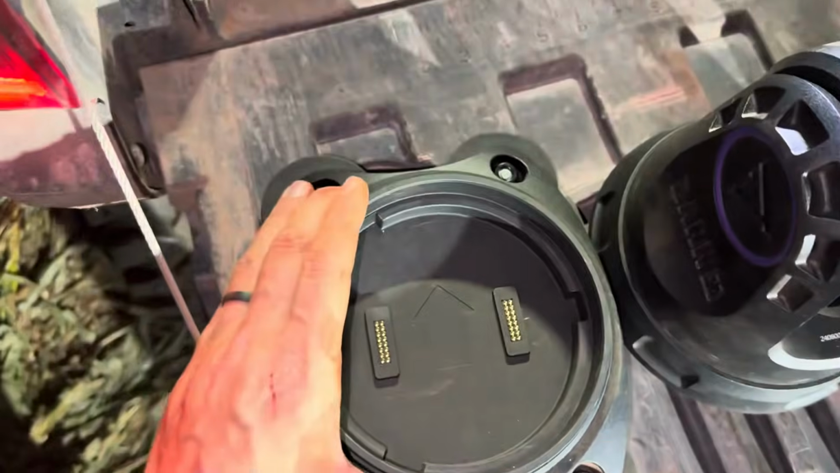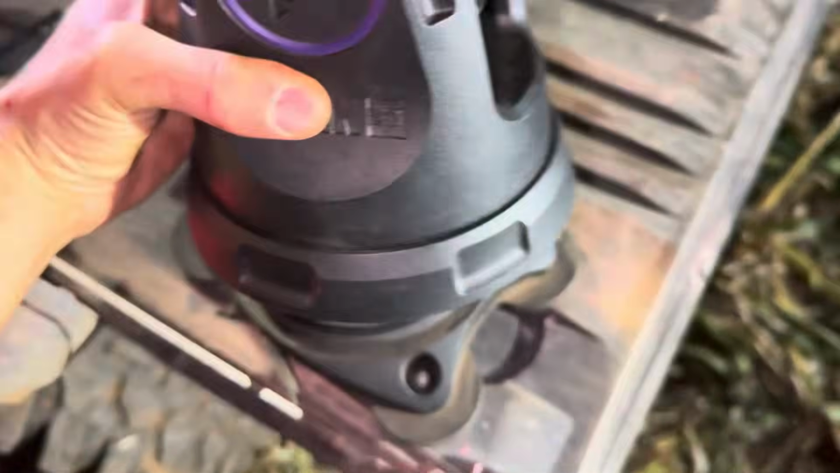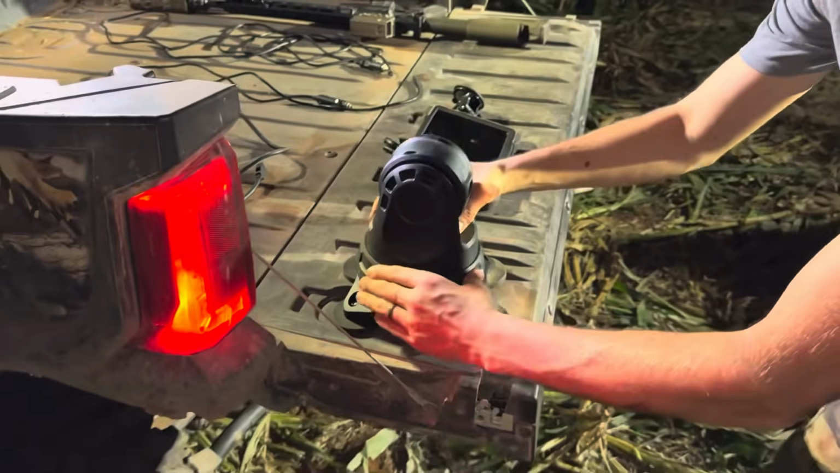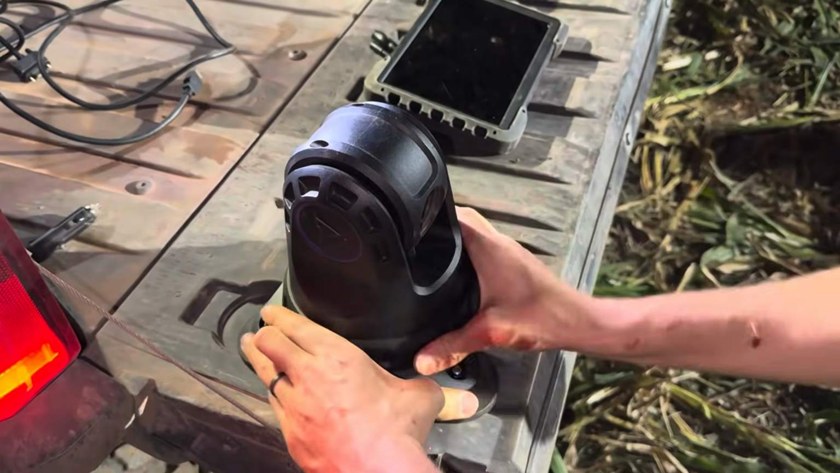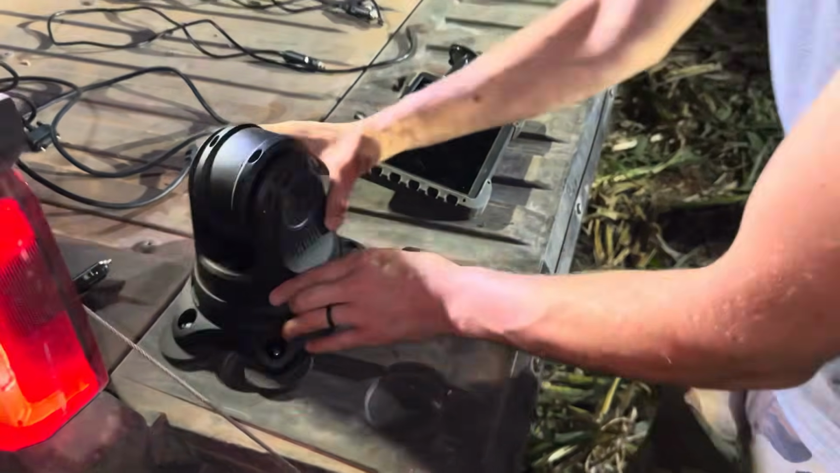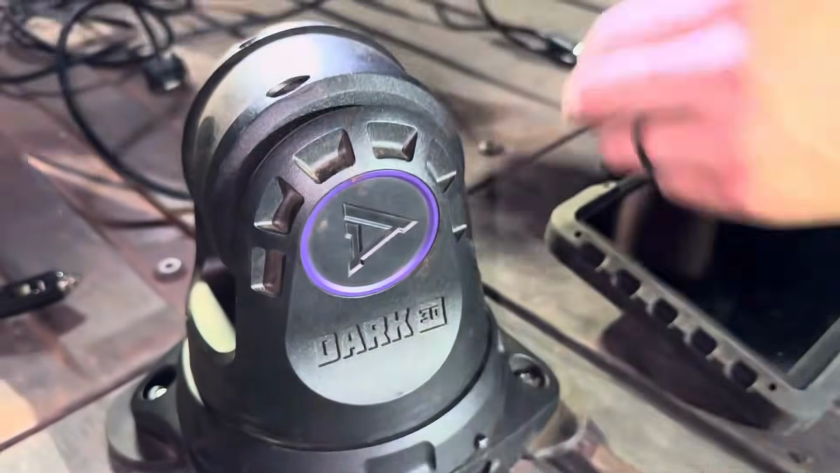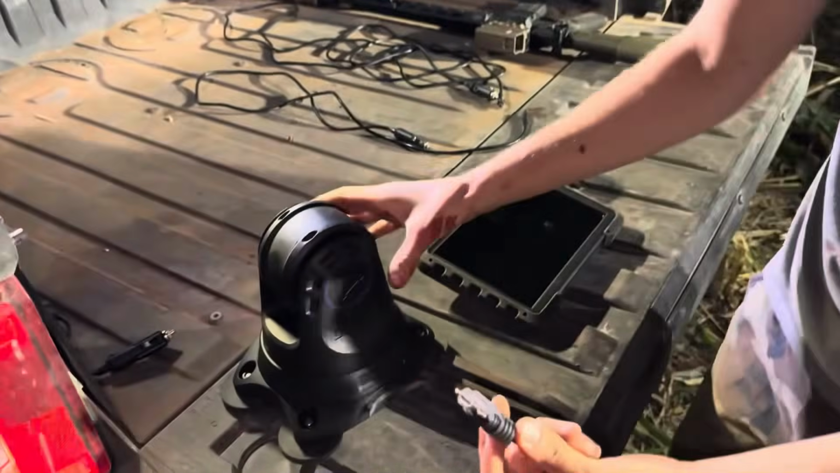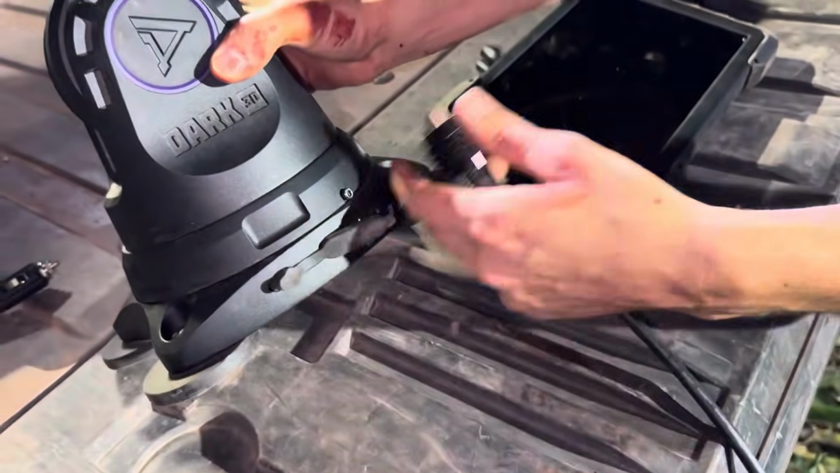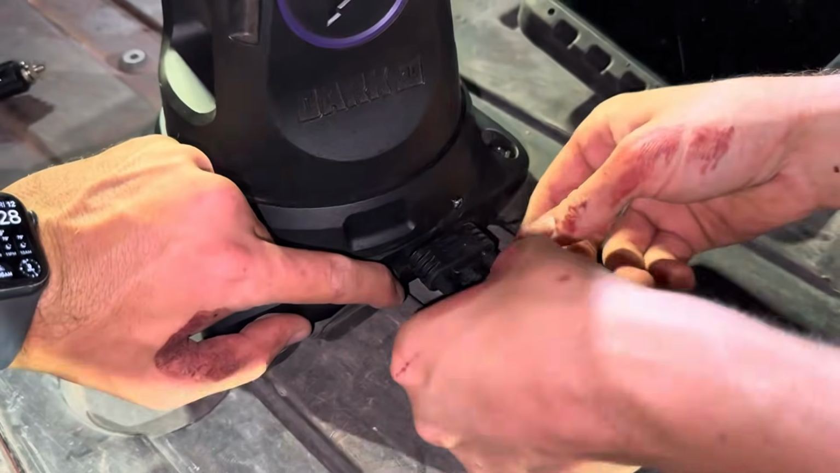You got to pay attention to this arrow right there when you're actually mounting it. You need to make sure the arrow matches. Arrow to arrow, face down, then this collar screws down and locks down tight. Then right here on the side, you've got your power and your HDMI port, and the HDMI has got these two little screws to help keep it secure. You throw that in there and you screw these guys down.